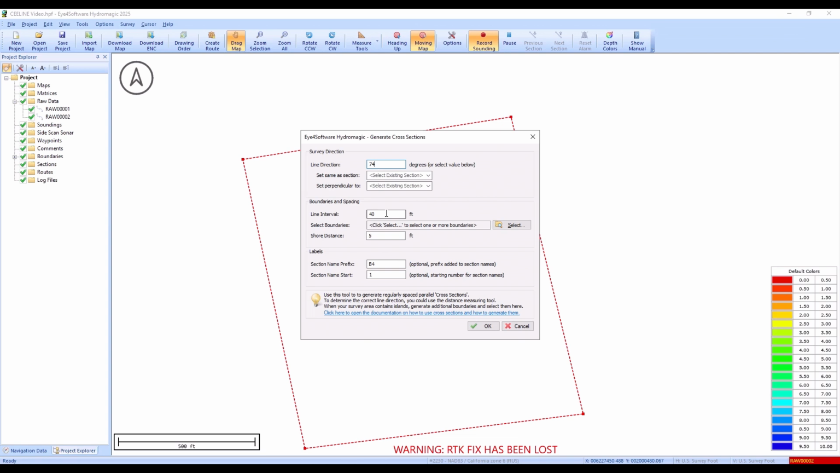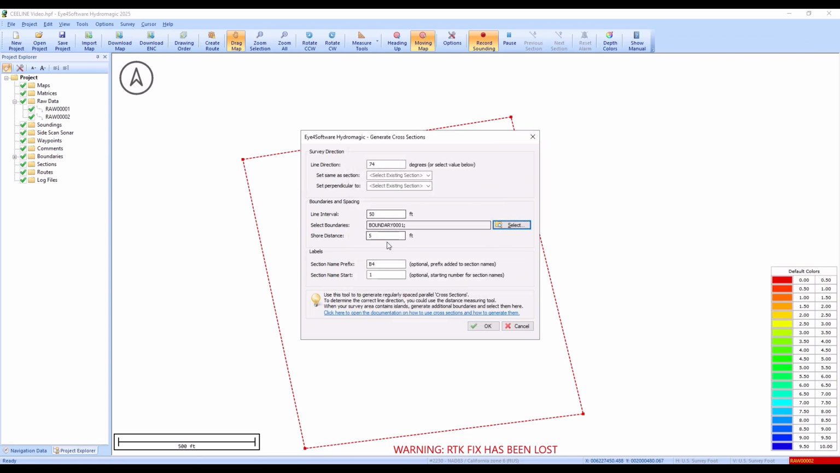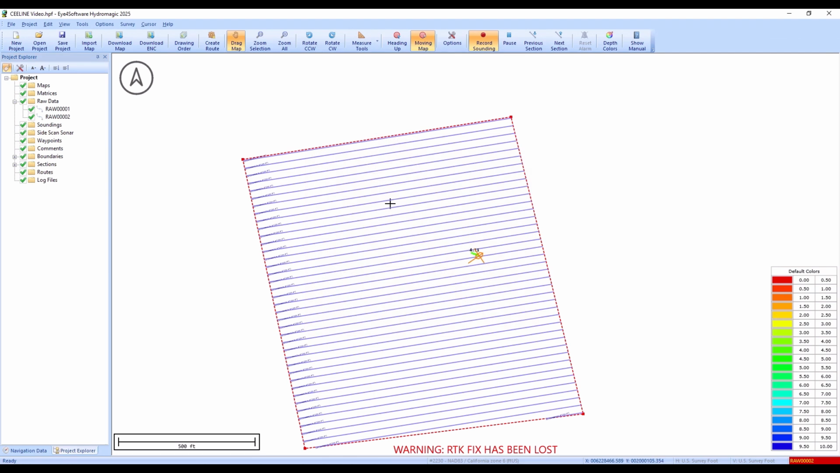And the line interval, I can say, okay, I want a line every 50 feet, and pick the boundary that I want. And the shore distance is really for USV autopilot, but that is going to be an offset between the edge of the boundary and the lines. So let's put that to 0, and I'm just going to call it section. Okay, so now we've got 50-foot lines.